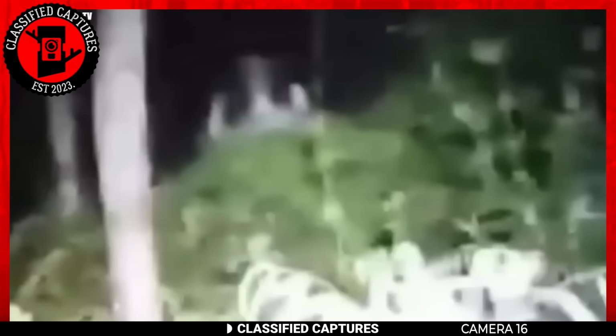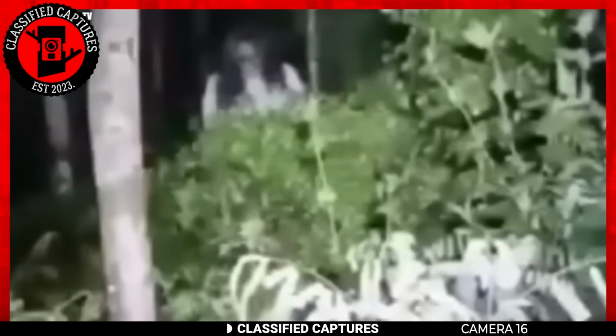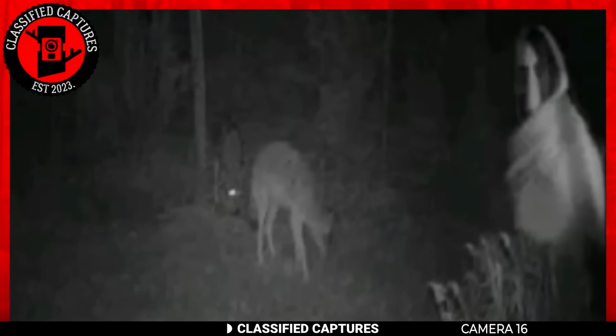It appears to have some kind of head covering, giving it an intriguing appearance. No one in the paranormal community, however, knows what or who it is. Could it be a witch, or perhaps a tormented soul condemned to wander the woods? While the identity of the entity remains a mystery, one thing is certain. The owner of this trail cam footage should exercise caution in those woods. Things are not what they appear to be.